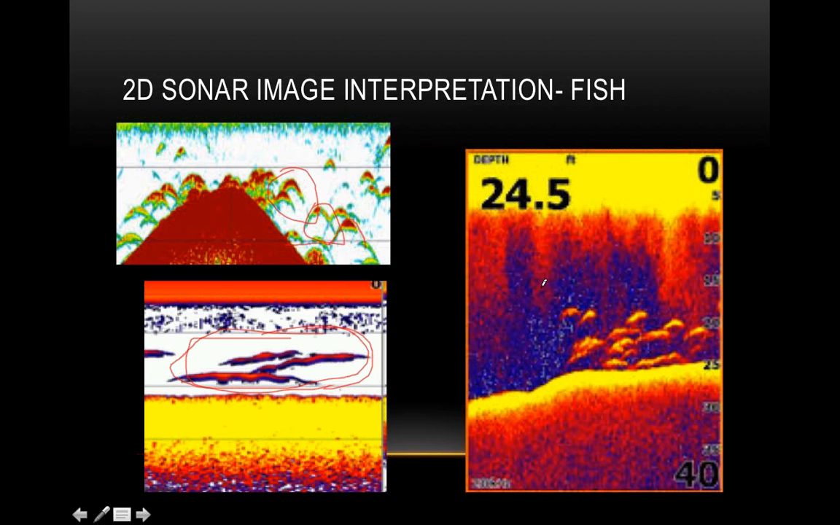Now this picture over here, again, it's really blown out because the sensitivity is really high. These are fish right here. There may be some other stuff in there because you can't really tell, because the sensitivity's blown the image out. But these are all fish. Generally, fish like bass that we're really focusing on aren't going to be stacked on top of each other straight up and down. Vertically, they're not going to do that.